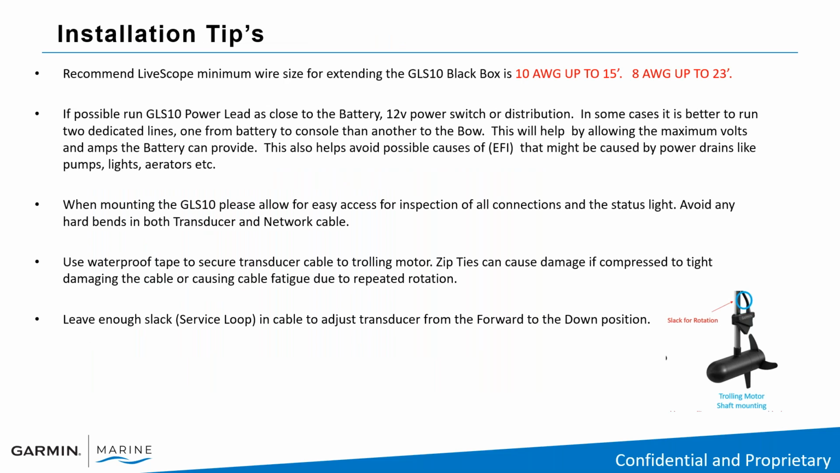Let's go over a few installation tips. And again, I would definitely refer you back to the first webinar on LiveScope, where I go over some basic settings and basic tips on installing, especially the black box and the transducer mounting orientation. We do recommend LiveScope minimum wire size for extending the GLS-10 black box to 10 gauge if you're going up to 15 feet. If you're over 15 feet, I definitely recommend bumping it up to 8 gauge up to around 23 feet. If possible, run the GLS-10 power lead as close to the battery.